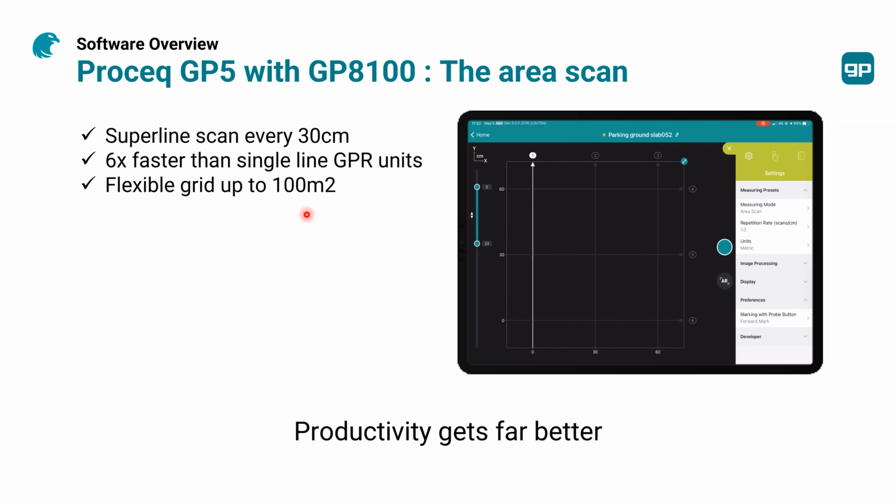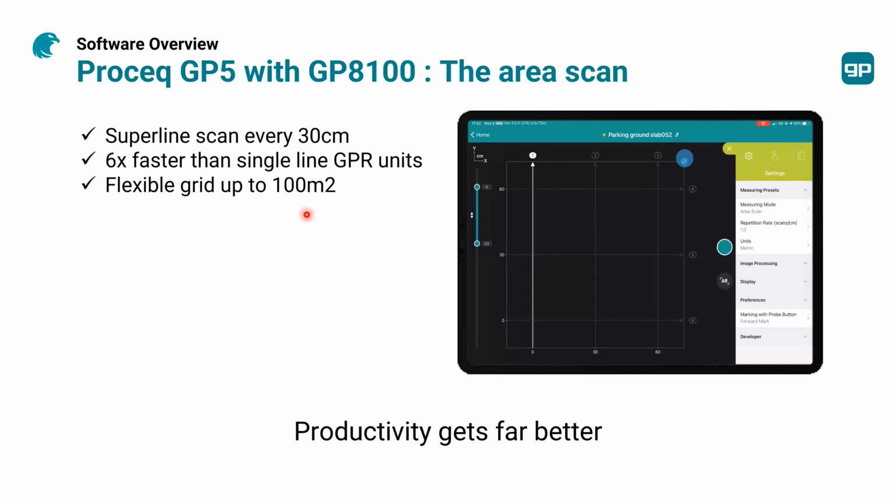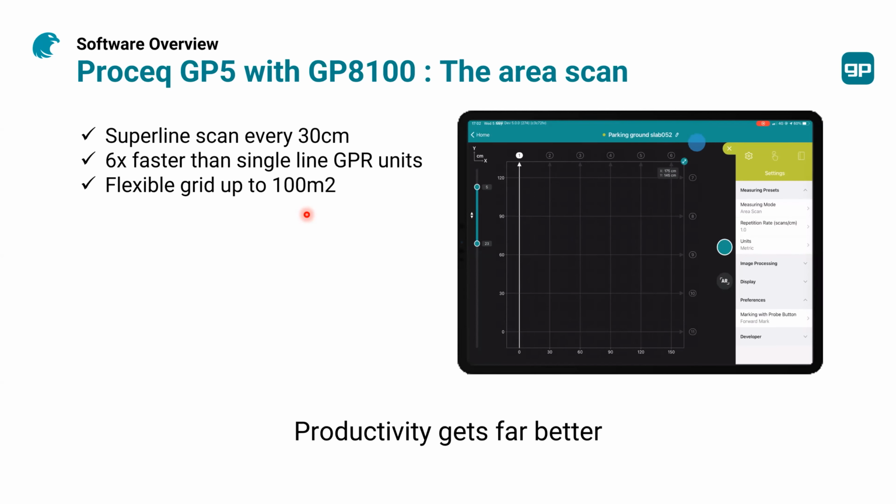But the resolution is very high. Remember, the spacing between the antennas is 5 centimeters. So your resolution remains 5 centimeters. That means very high. But you only need to cover 30 centimeters, a single pass with your unit. That means that you cover an area at least 6 times faster than single line ground penetrating radar units, and your resolution is better than a single GPR unit.